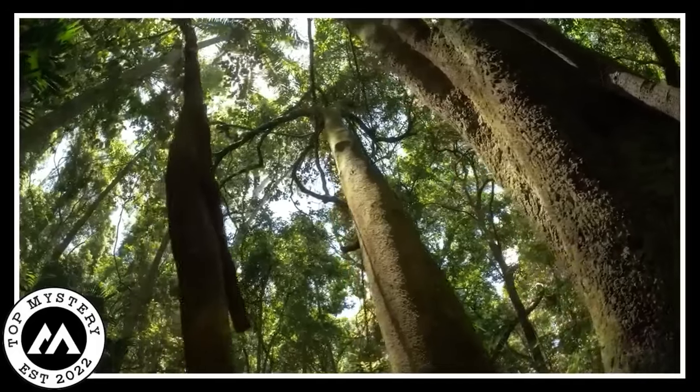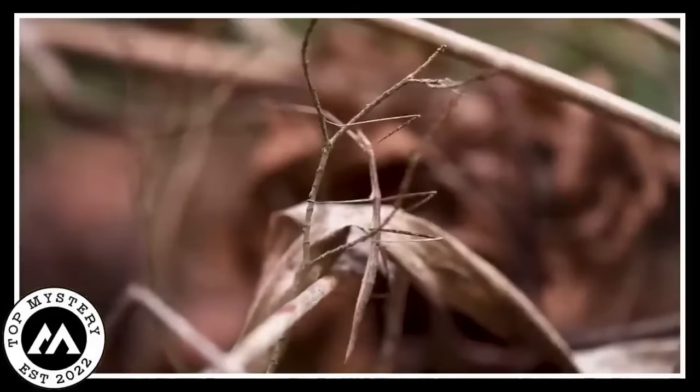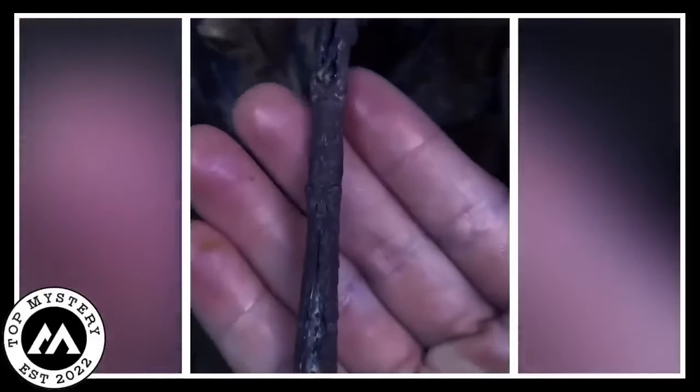Mysterious stick insect. In a bright forest during the day, something strange happened. A video showed a regular stick, or so it seemed at first. But as you watched, it turned out this wasn't any ordinary stick. Nature played a trick, turning it into something else.